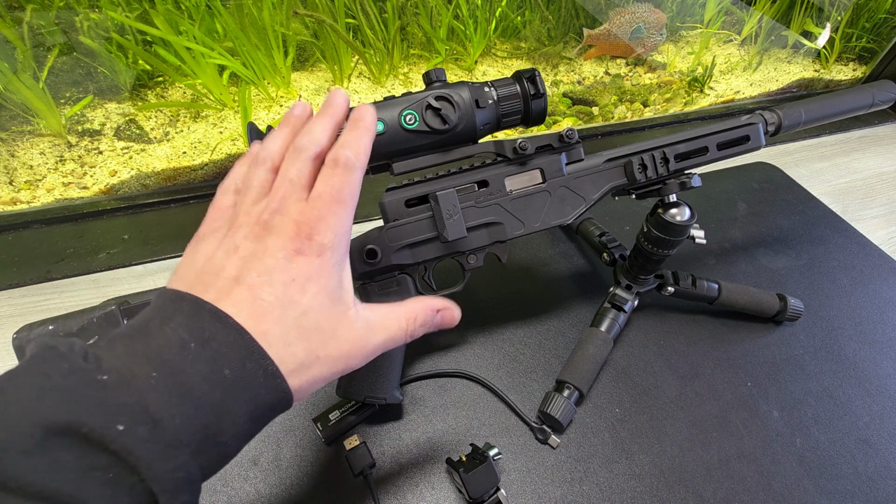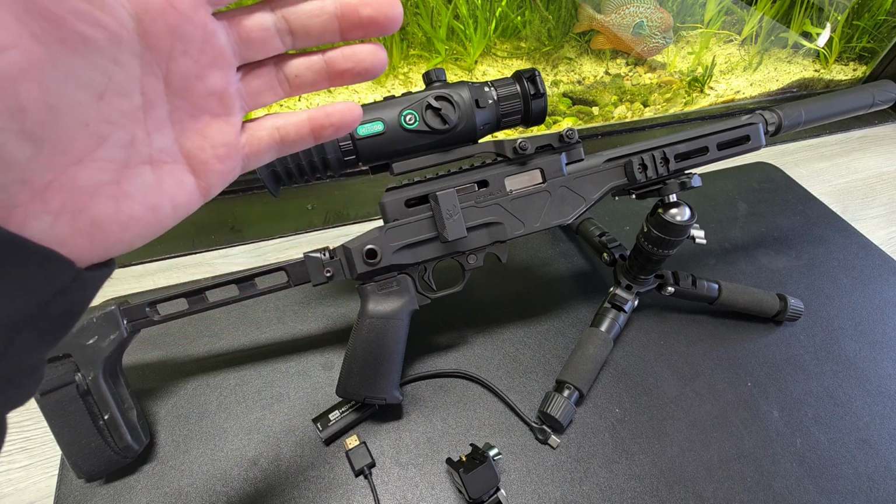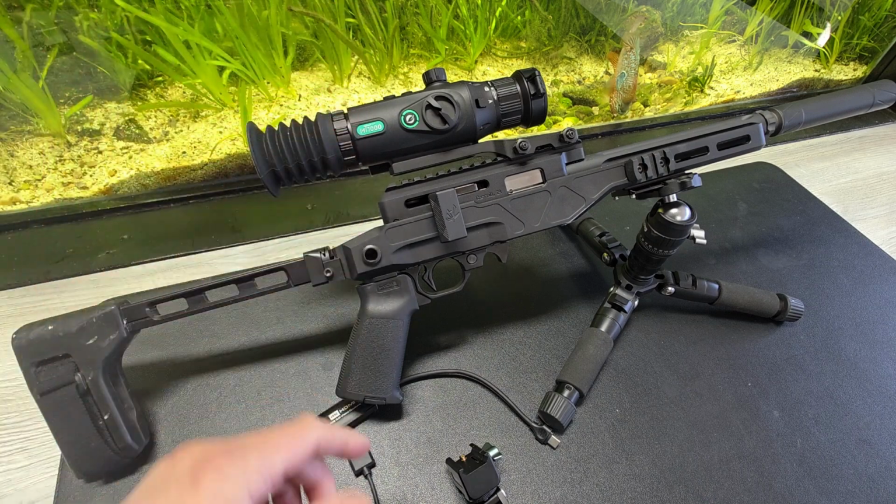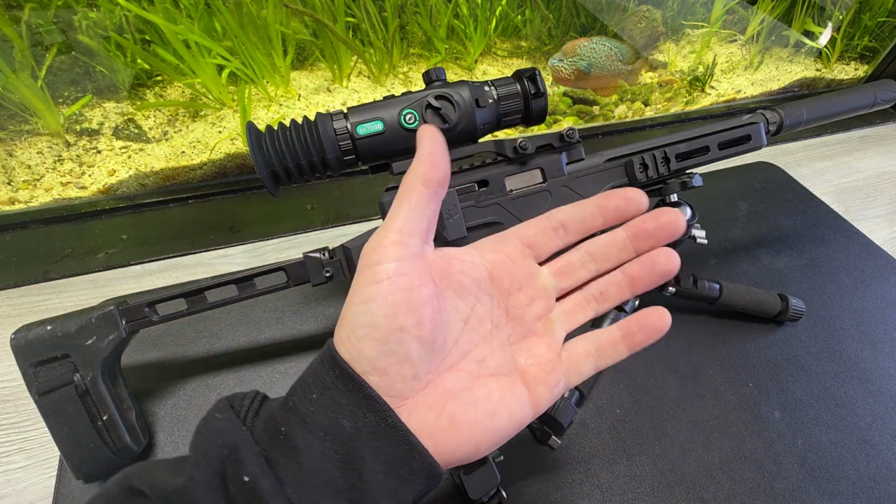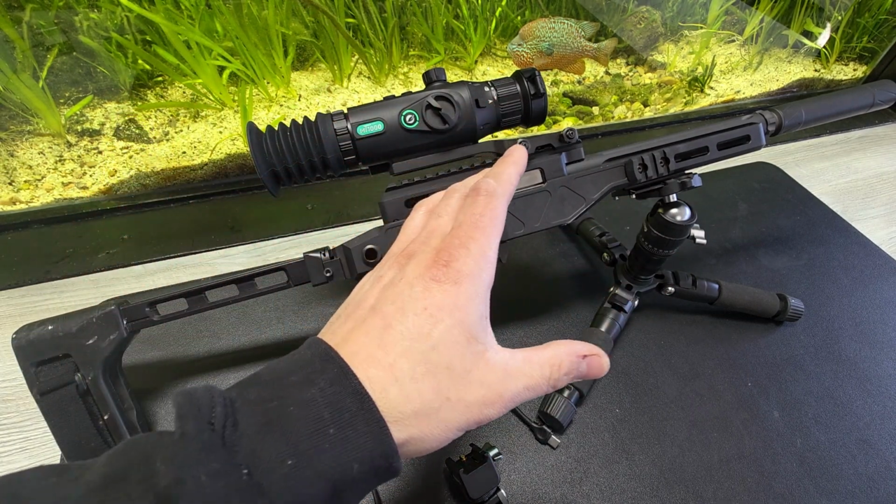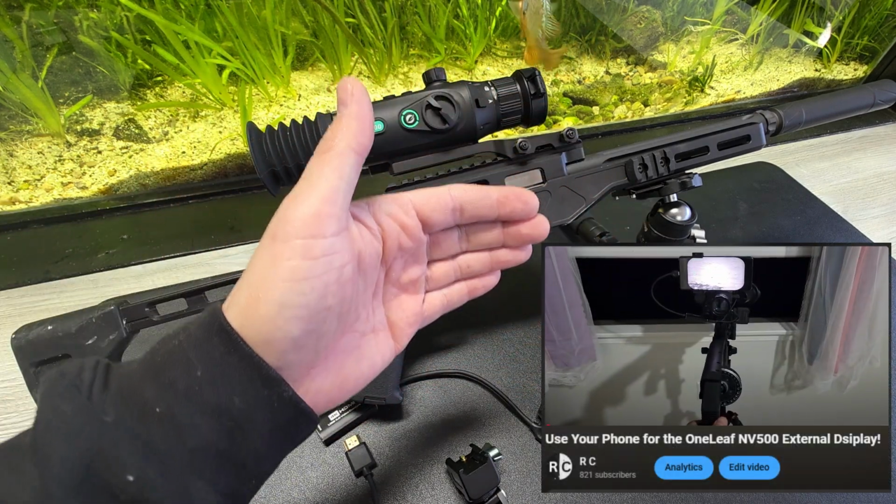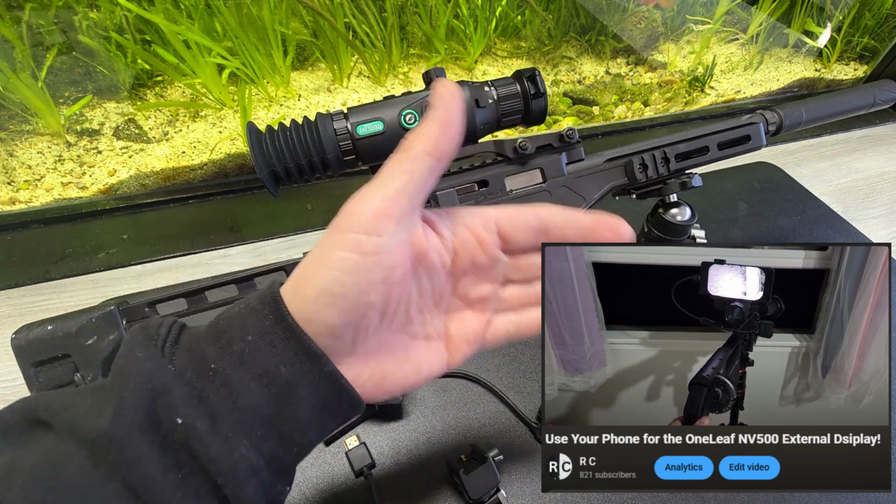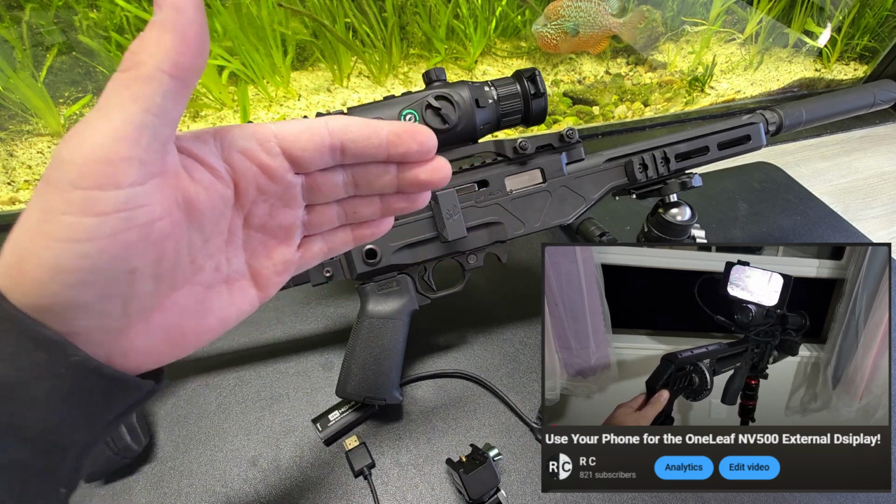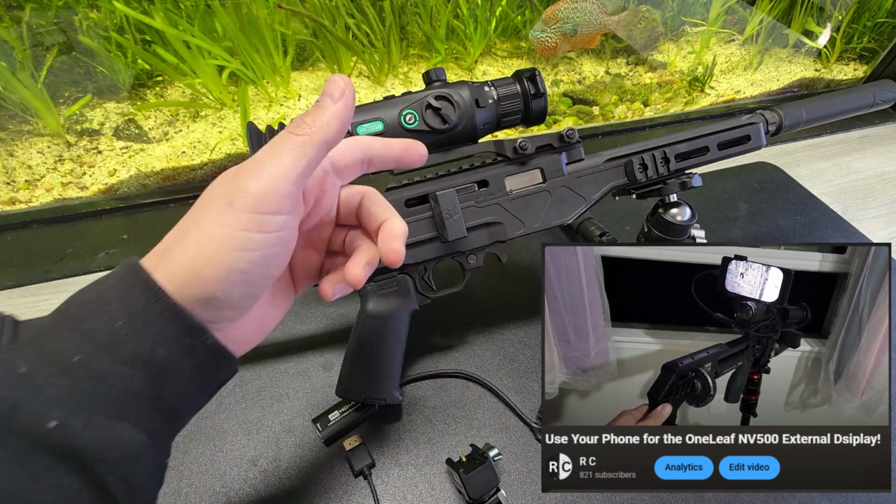So I got the MT1000 mounted on the gun, getting ready to record the menu options, sighting in the gun here in a minute. But I can't record that footage through the optic because it doesn't show you the menu. So I have to use my cell phone as an external monitor and do a screen record so you can see what I'm seeing. This also works for when you're scanning the night fields for your next target. You can use your cell phone as the external monitor so you don't have to be shouldered up on the rifle for hours, kinking your neck. So you just scan using your cell phone as the display. When you see a heat signature, shoulder up, take the shot.